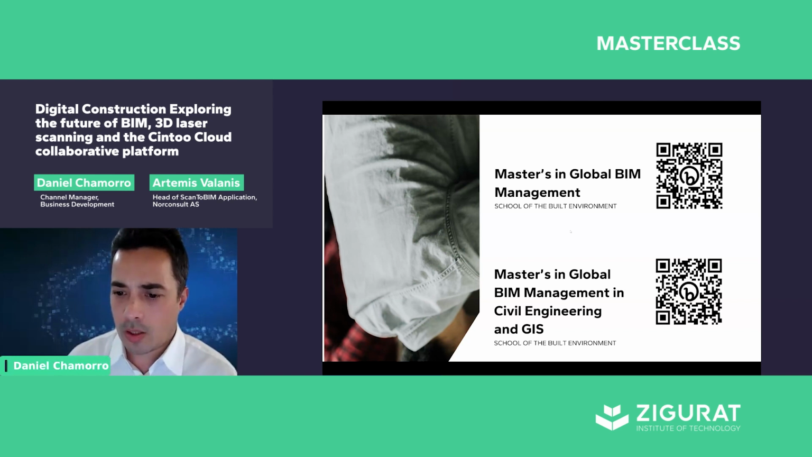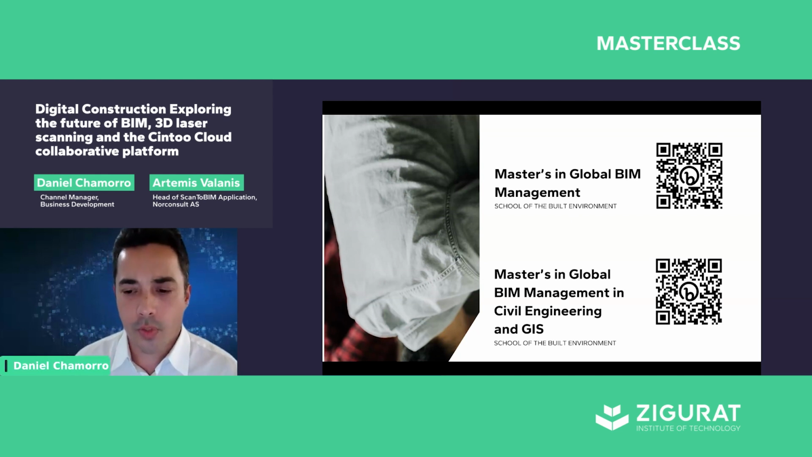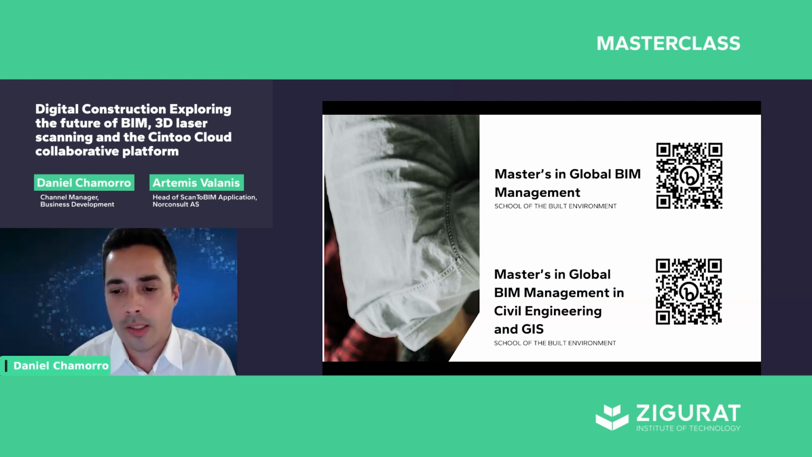Cintoo can handle LOD 400, has the ability to auto-create mesh element from point cloud data. Yeah, so Cintoo's technology is unique to Cintoo, meaning that we take your point cloud data regardless of the laser scanner you're using, whether it's Faro, Leica, and so on, and the mesh is created automatically.